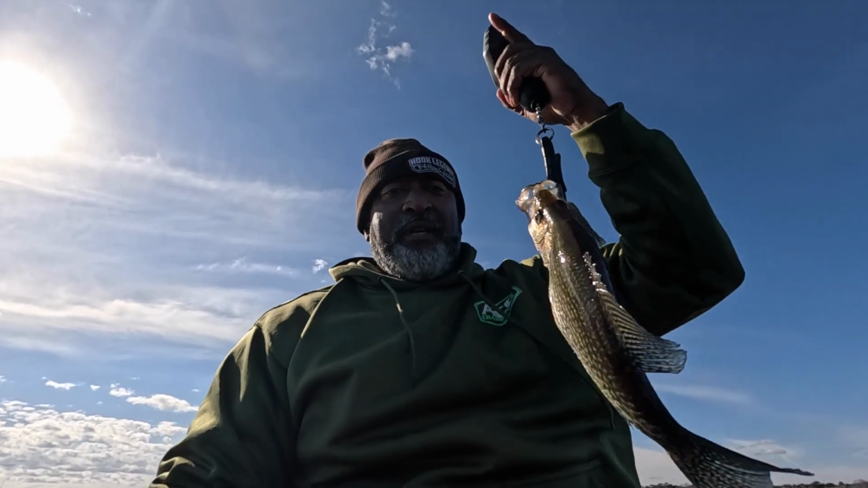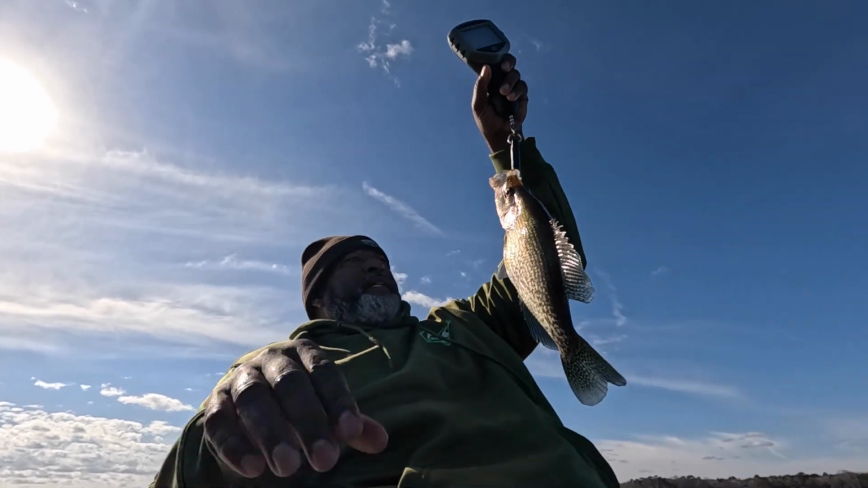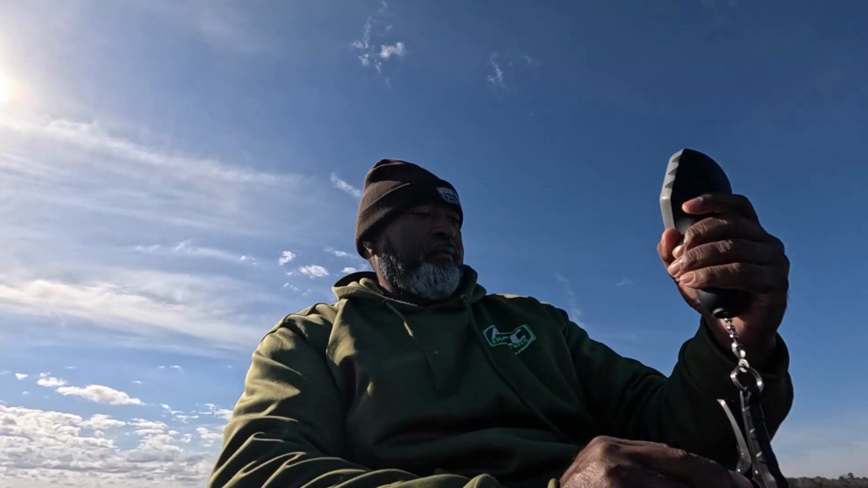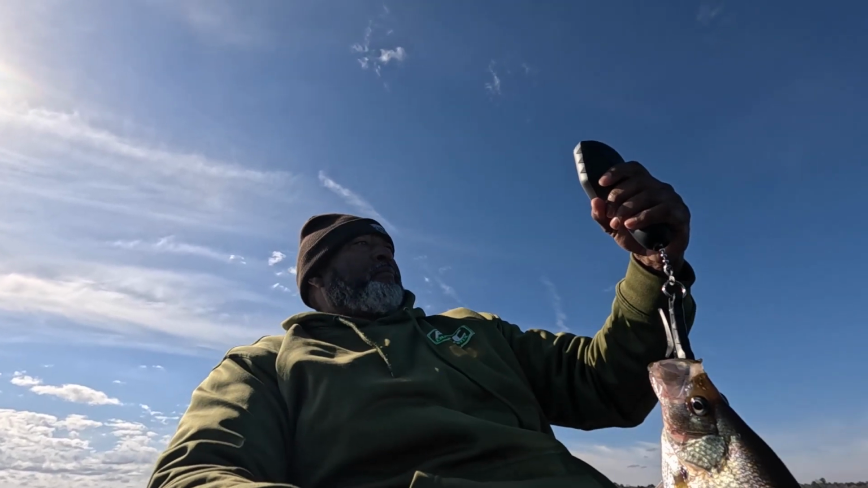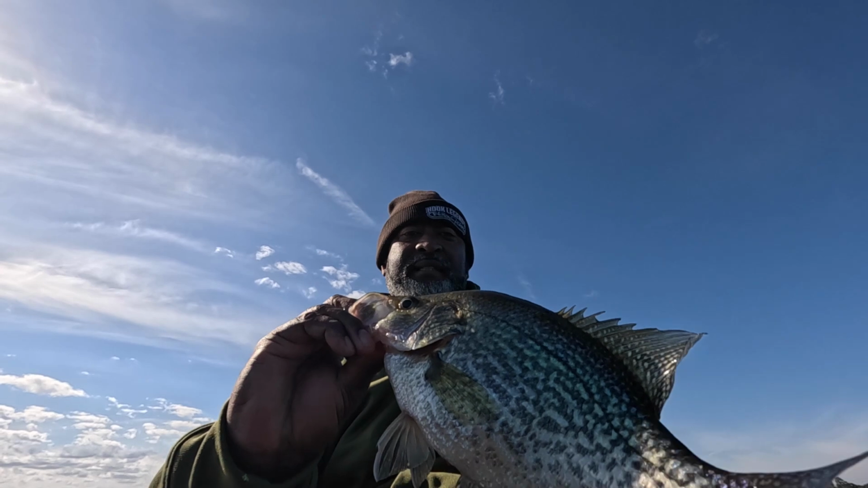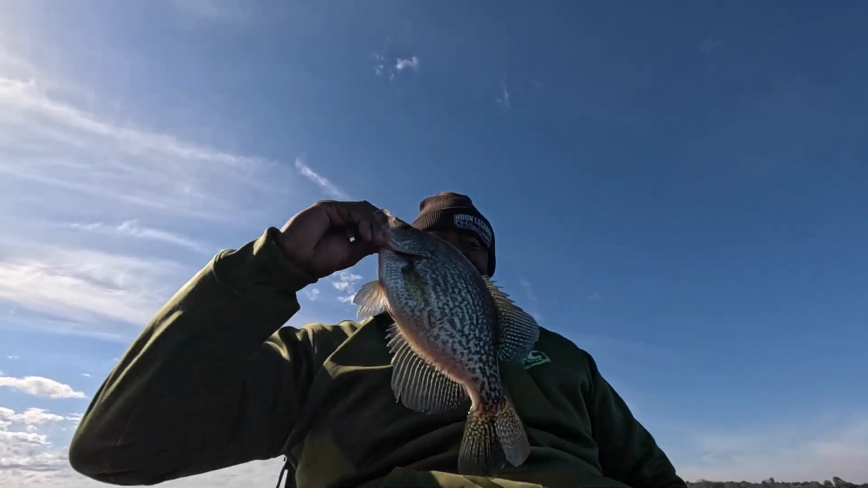Get my other scale out here so I can figure out what's going on, but that's a nice fish. .5 pounds. I mean, look at that fish. Has got it as an absolute hog. Big legends, baby.